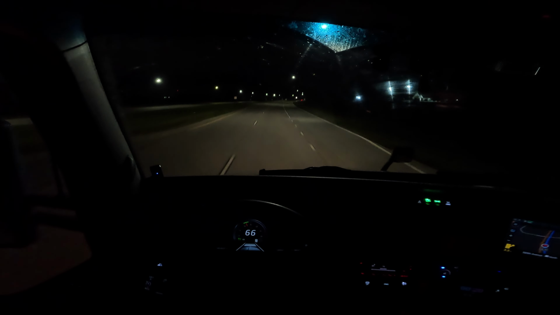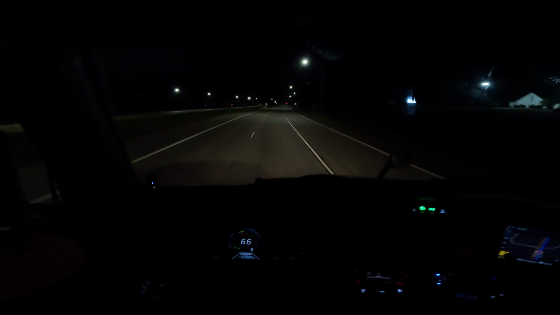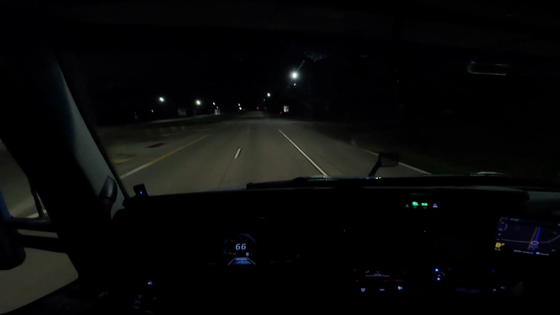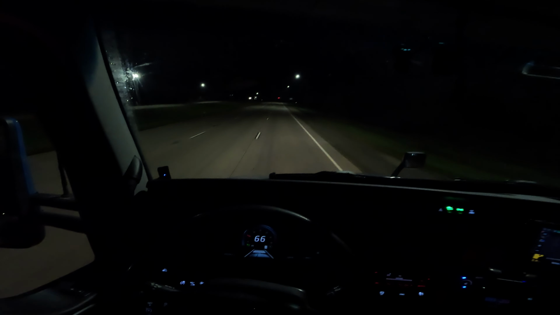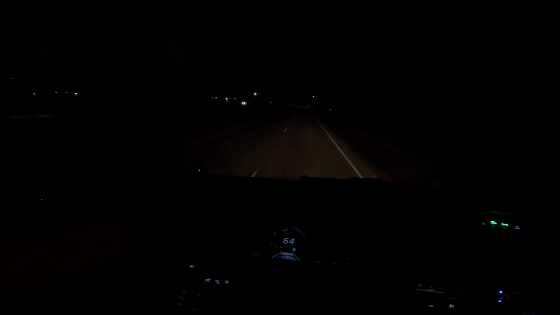So maybe I should hit the 10 and go east. Ride to Louisiana and back. I think I could do that. It all depends on the weather. You know, I would get home, check the weather, and let that dictate what direction I would ride. Get out on the highway, set the cruise control, and relax. Let the bike eat the miles.